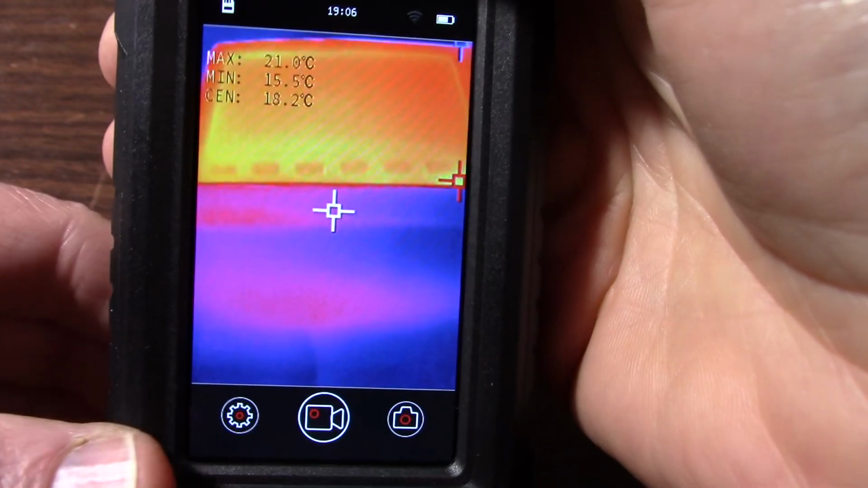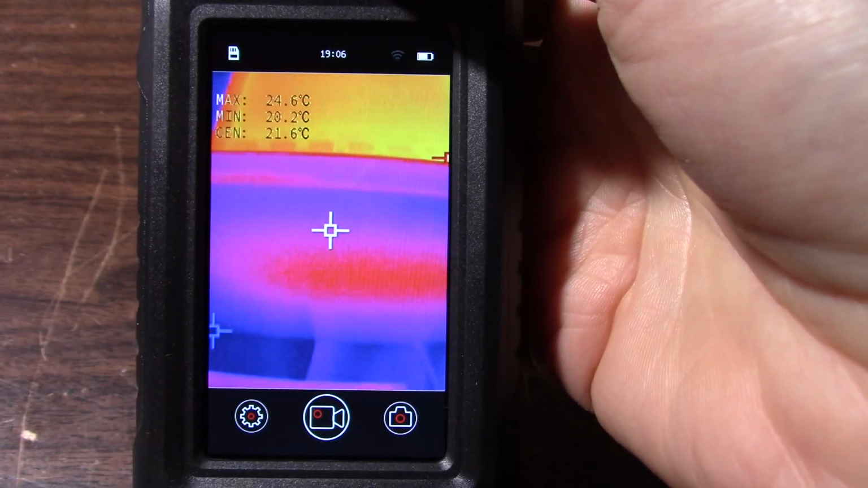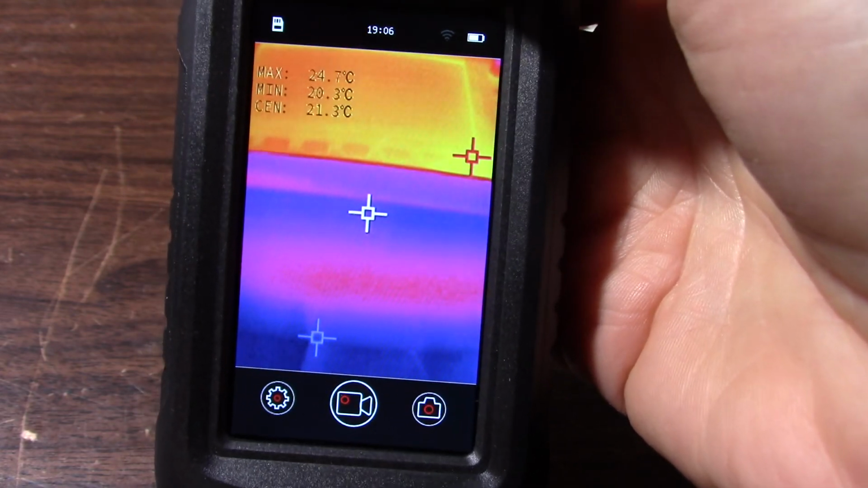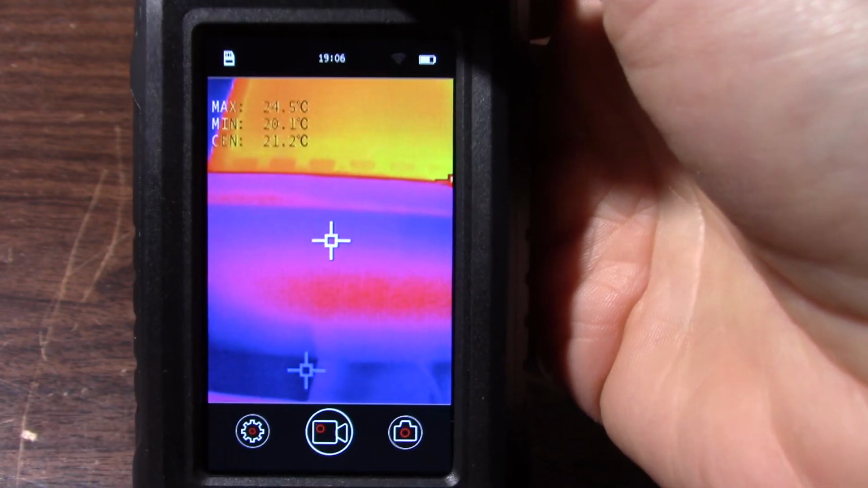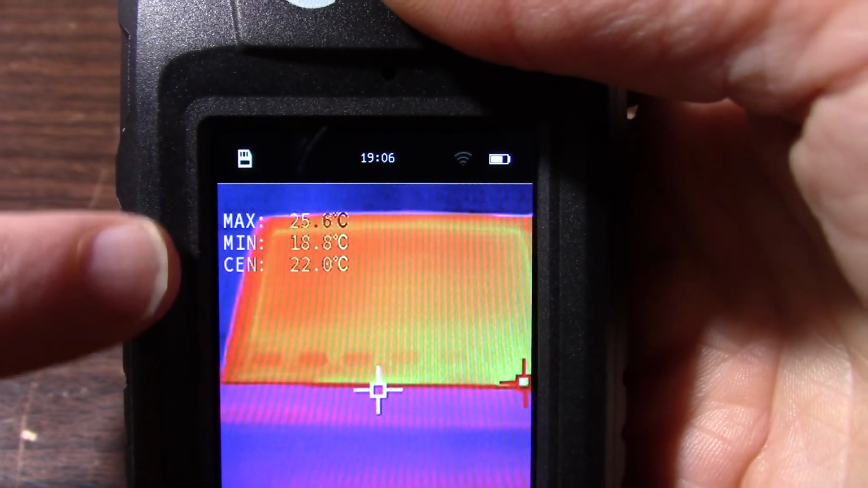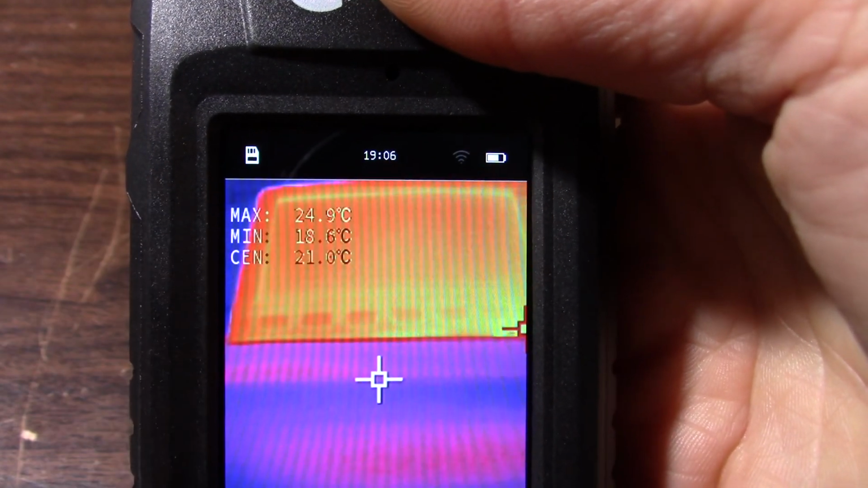So here is the screen, of course, and you notice it has these cursors. The white one is for center. The red one is the hottest point, and the blue one the coldest point, and it automatically seeks that out and tells you what temperature they're set at. You can turn those off or set the temperature to Fahrenheit if you want.